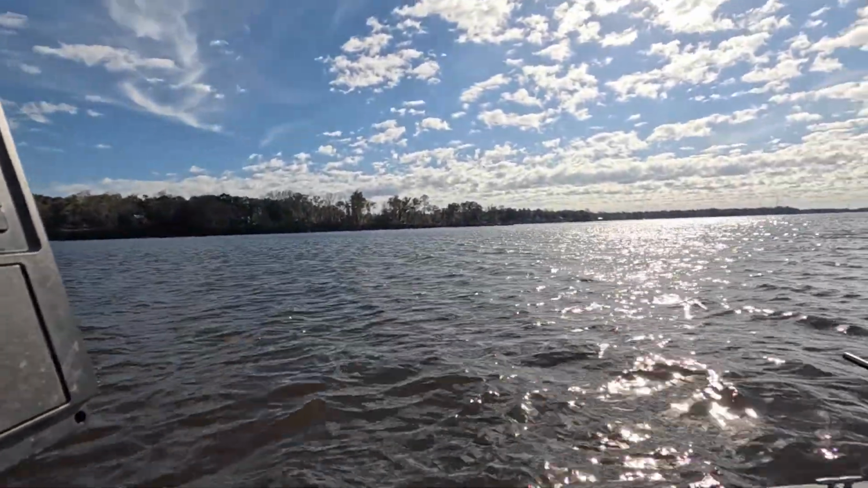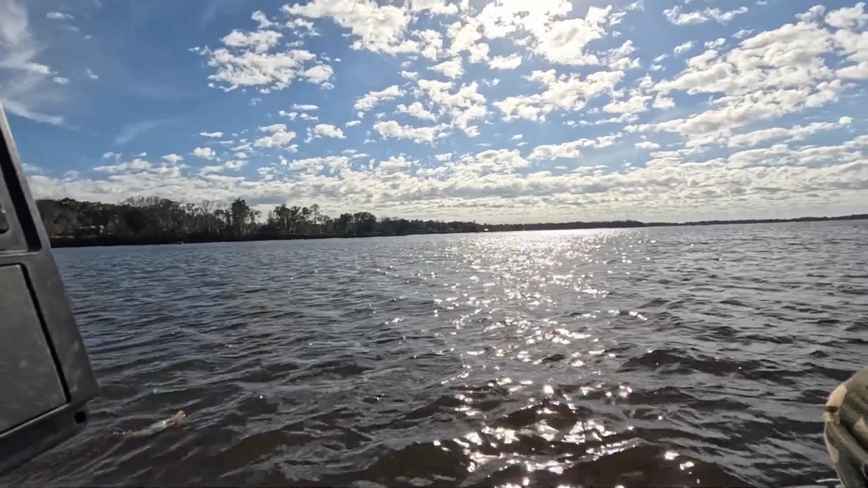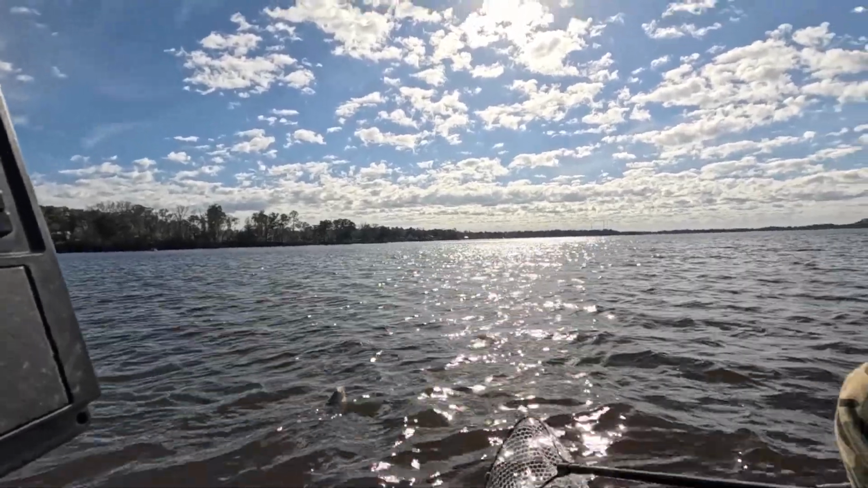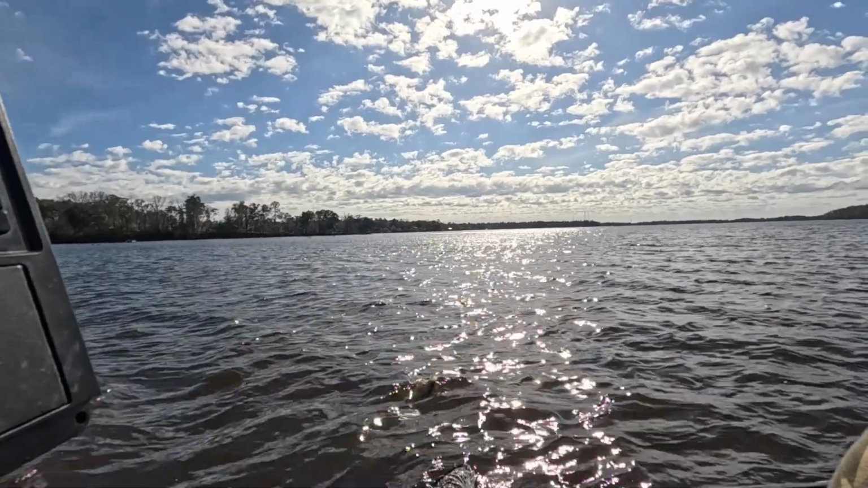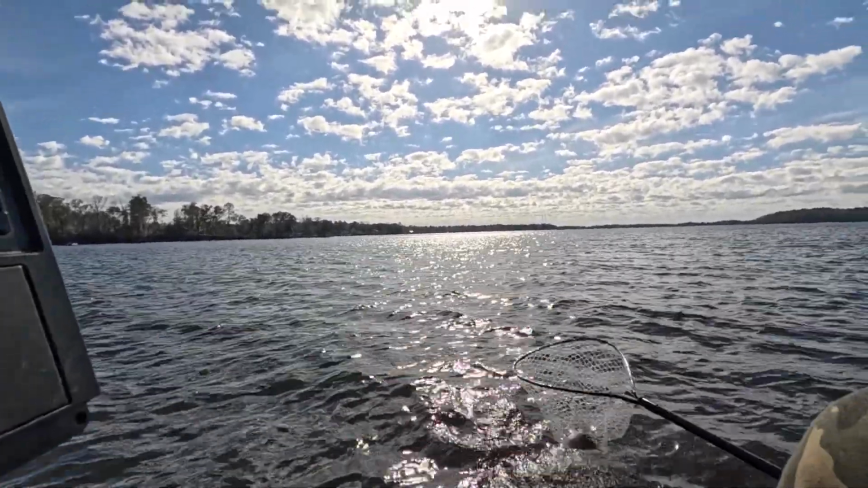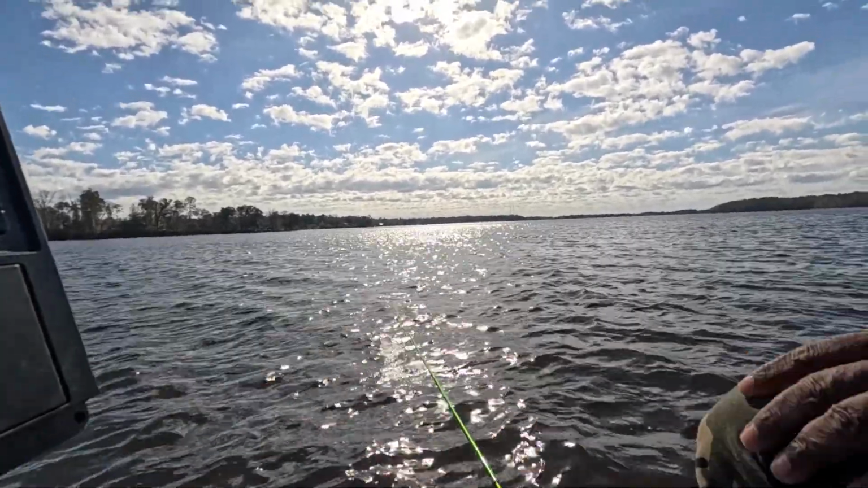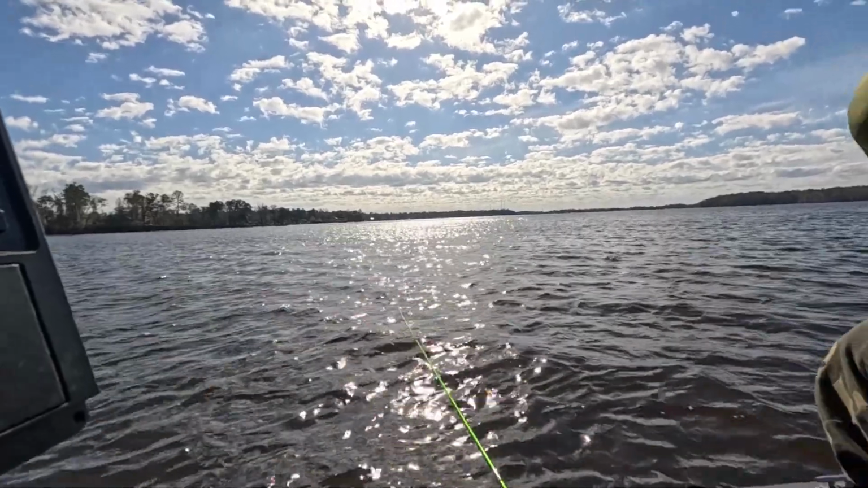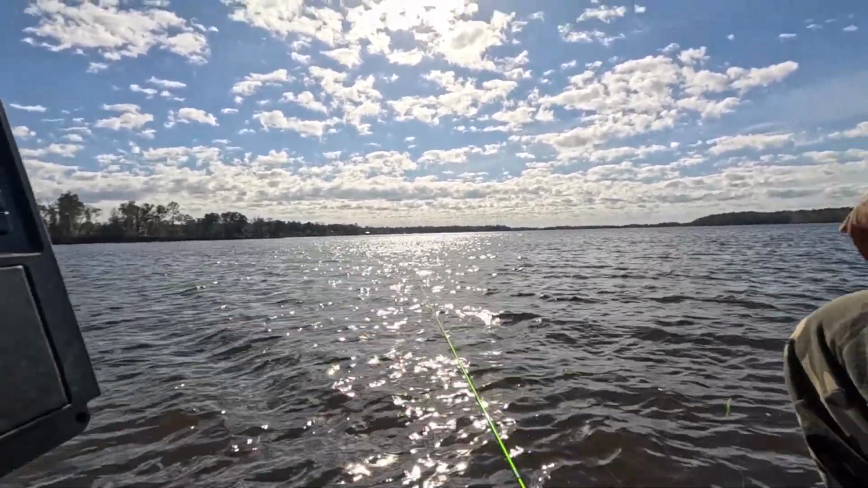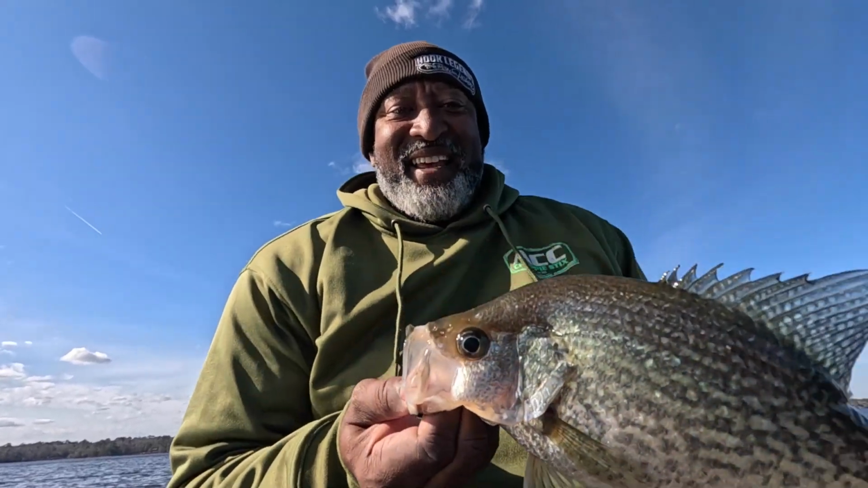Guys, I'm doing a horrible job with this camera. At least I'm catching 1 or 2 fish, you know? Horrible job with the camera, but I am laying into some slabs. Laying into some monster slabs, guys. Booyah! Booyah, folks. Gotta love it.